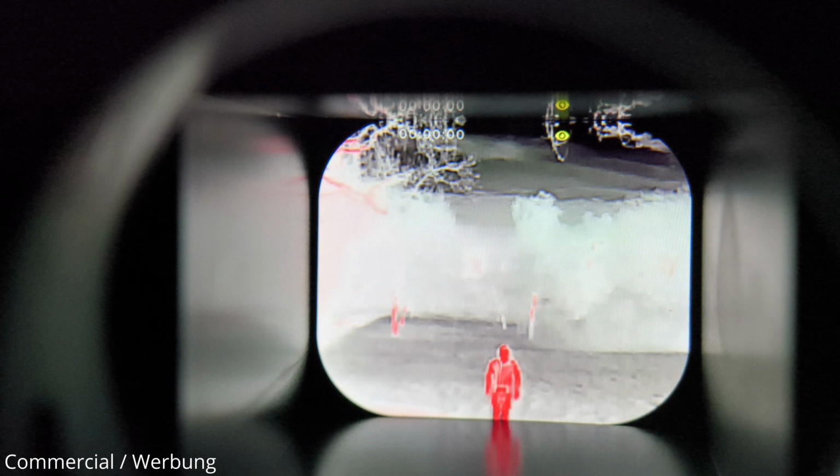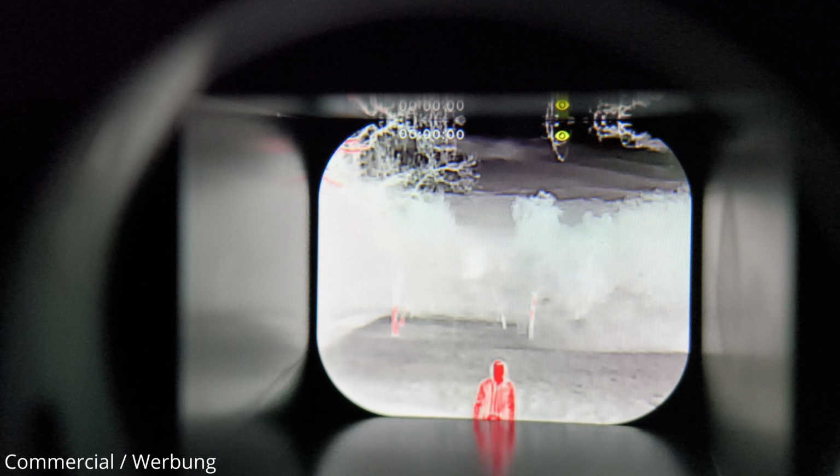I mean, the human's typical body temperature is at about 37 degrees Celsius. I'm sure nothing in the background of this early spring night scenario was even close to this temperature. You see, it works better the more obvious a hot object is presented in the picture. But this actually misses the point of such a device for me. I want to be able to detect hidden opponents, not only those that run around on the field without any cover.